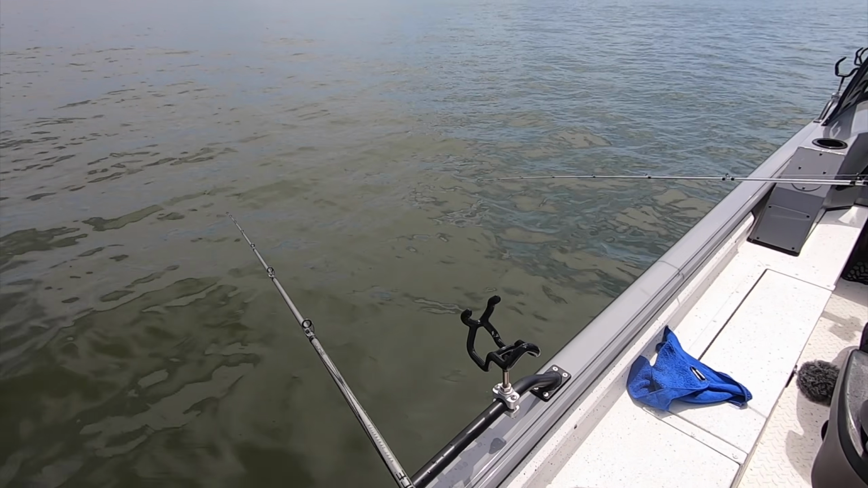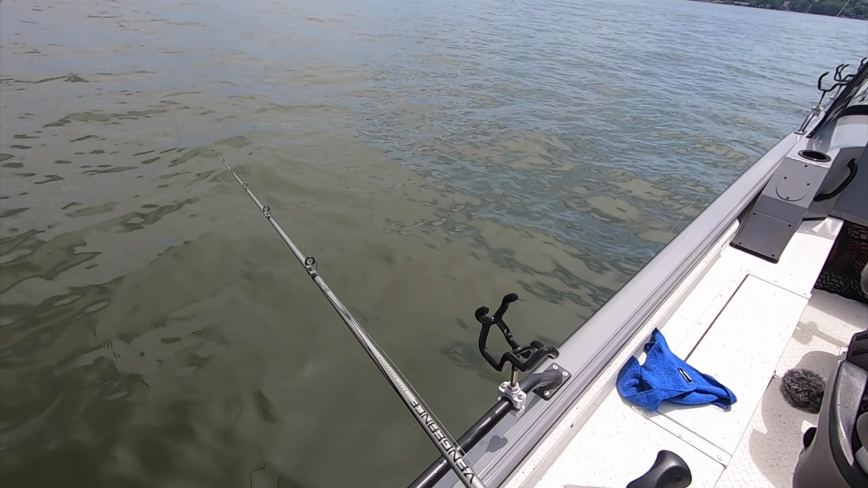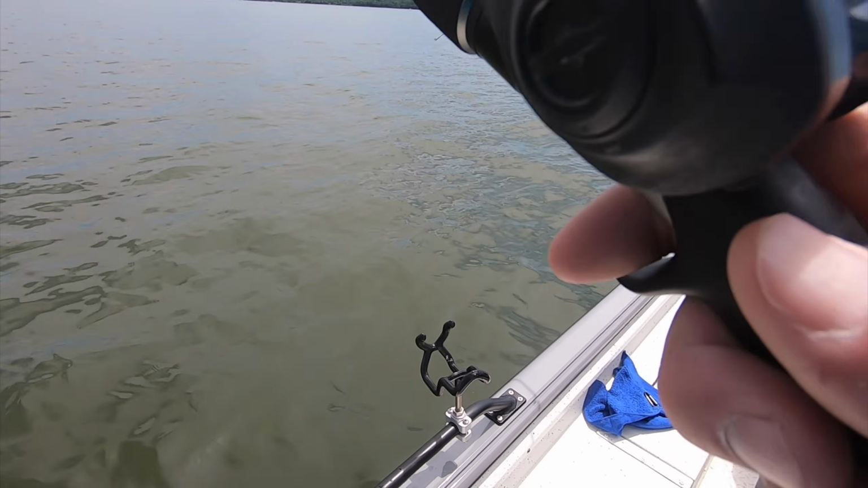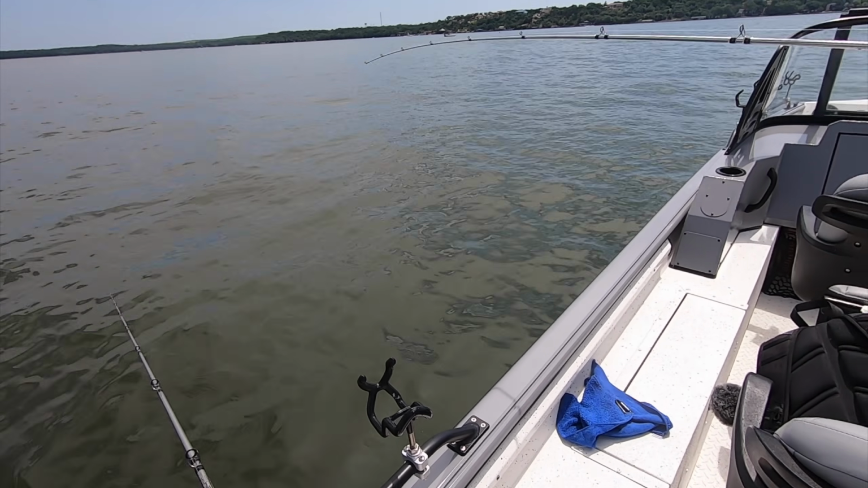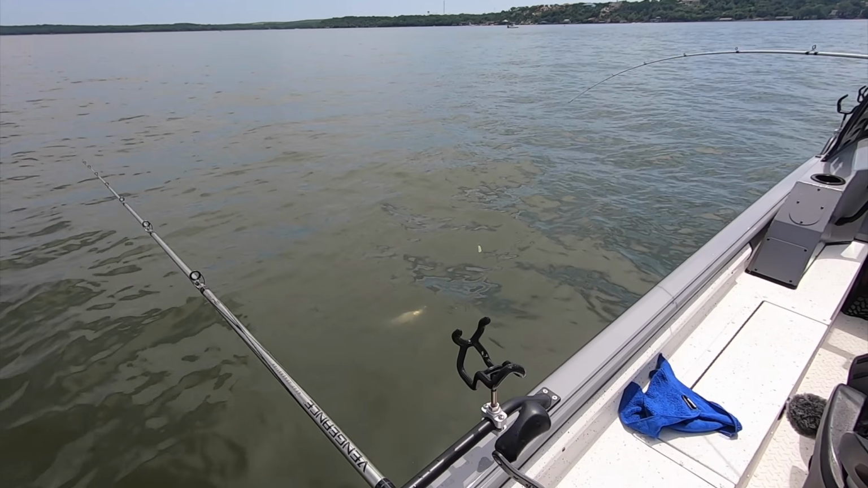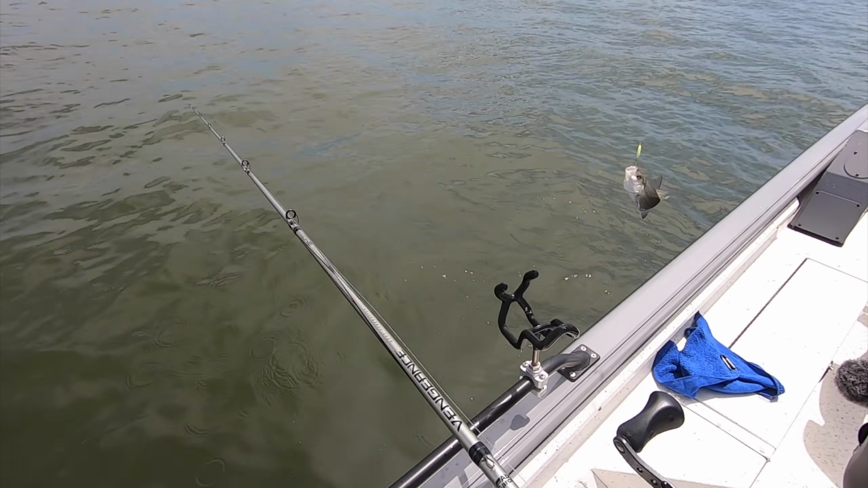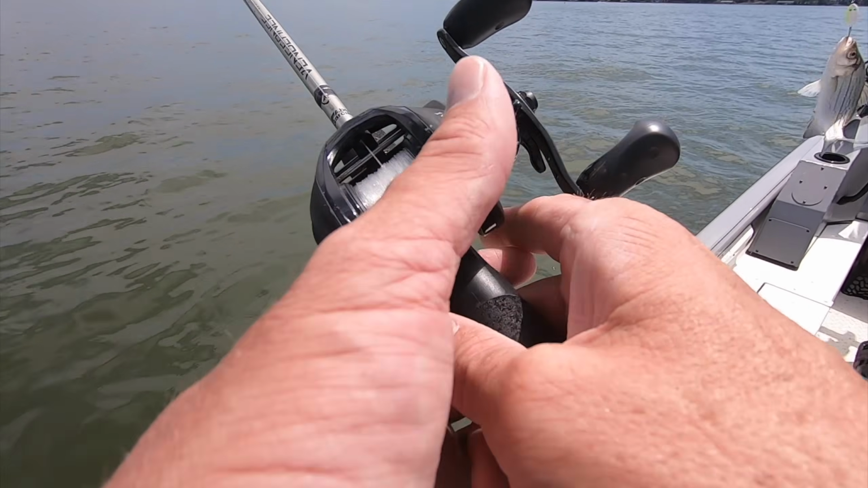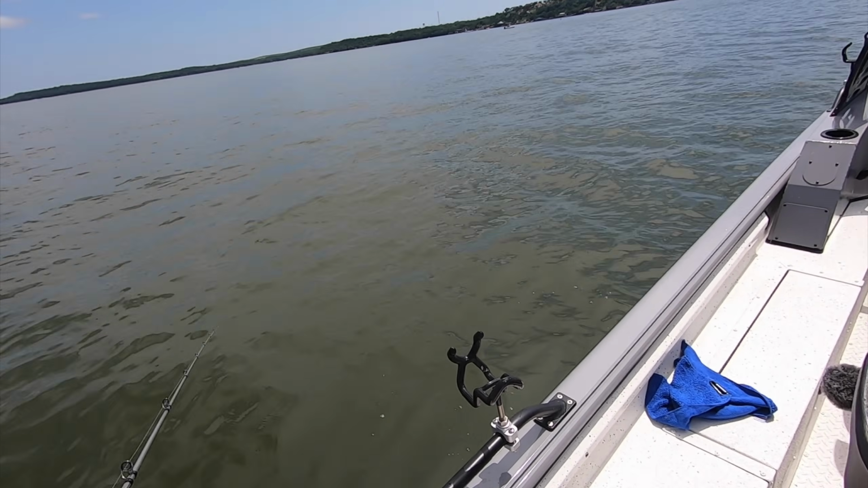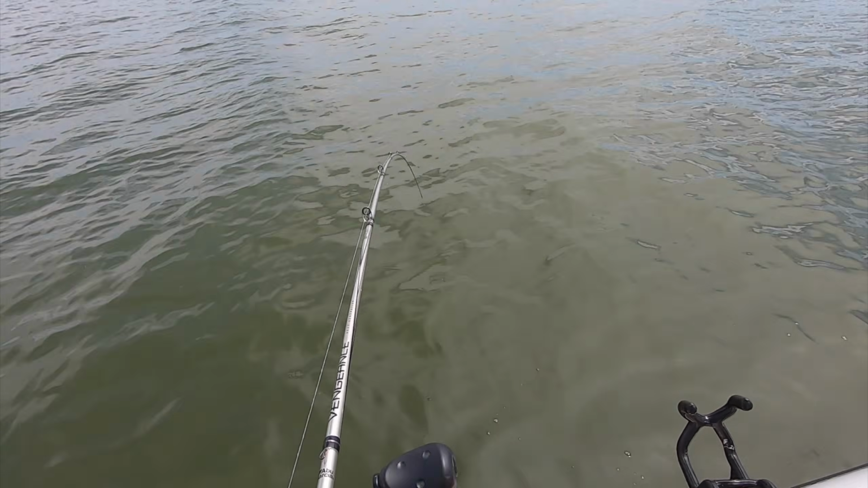This is slow fishing. It'll get better here in the next couple of weeks as we get a little bit more warm weather and water temp comes up. Lane's hooked up again there. There we go. Fish on.